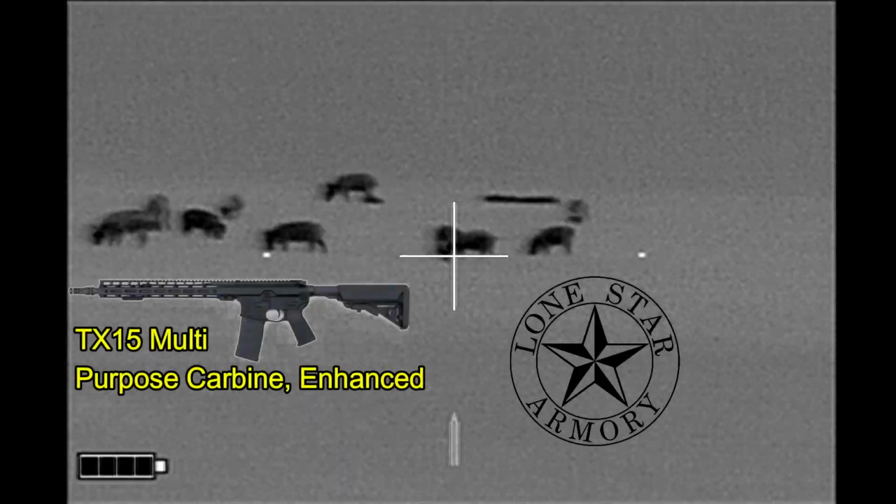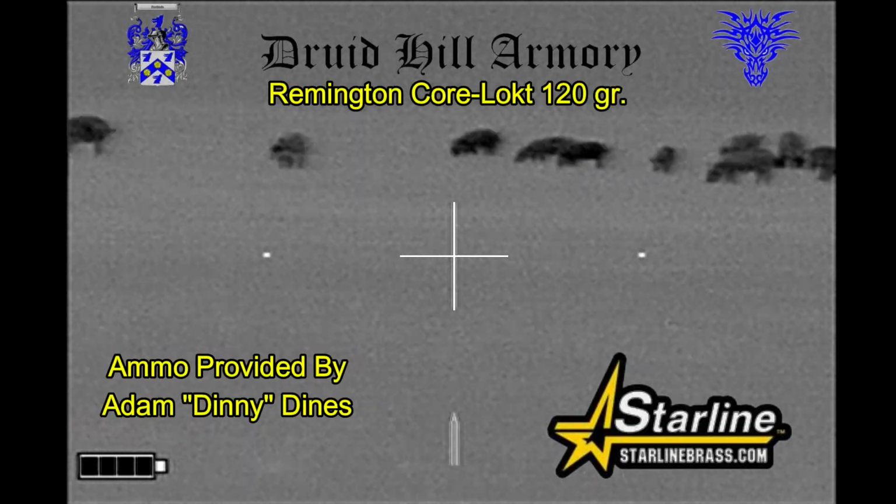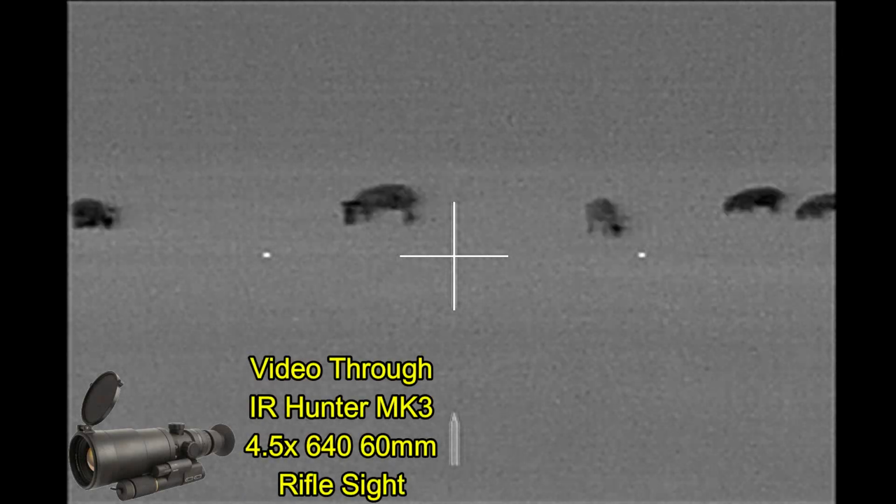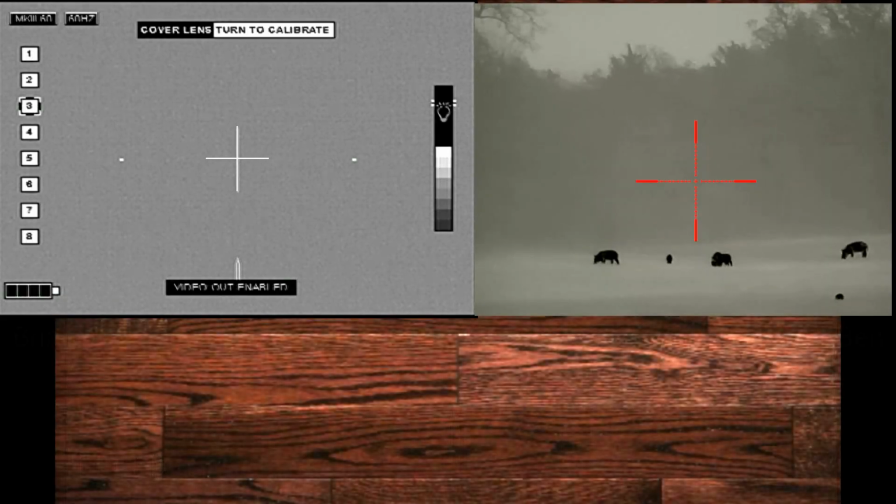For tonight, I'm going to be shooting my Lone Star Armory TX15 multi-purpose carbine enhanced, and through it I'm going to be shooting some Remington Core-Lokt bullets loaded by Druid Hill Armory into Starline brass that my buddy Dinny provided for me. And of course I'm getting video through my iRay Hunter Mark III thermal weapon sight. Now Ben's gear is going to be mentioned a little bit later in the video.